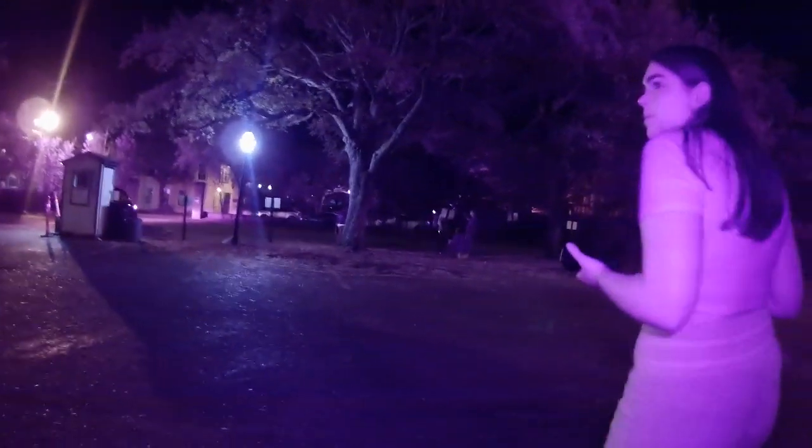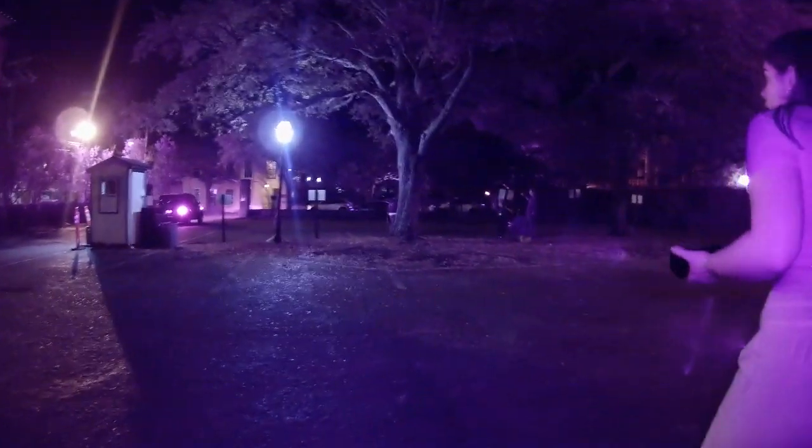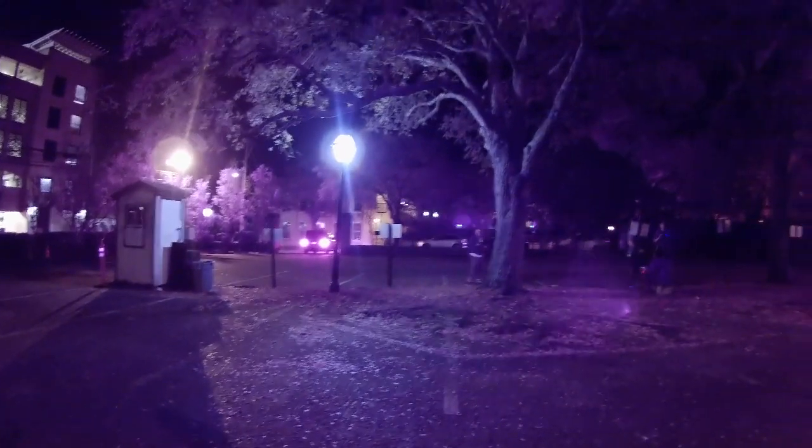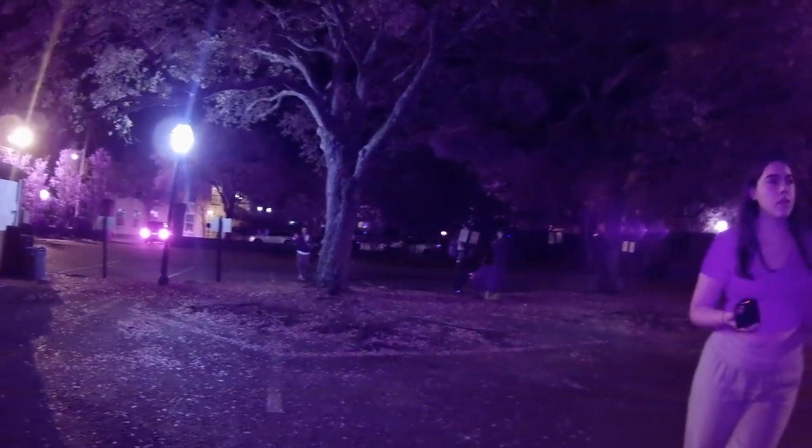Hey, girl. Should we? Let's not go ghost me. I'm not doing this. I haven't really seen anything on this. I thought I saw a little orb, but it was like staying in place. Yeah, if it moves with the camera, it's not. I asked. That is a good idea.